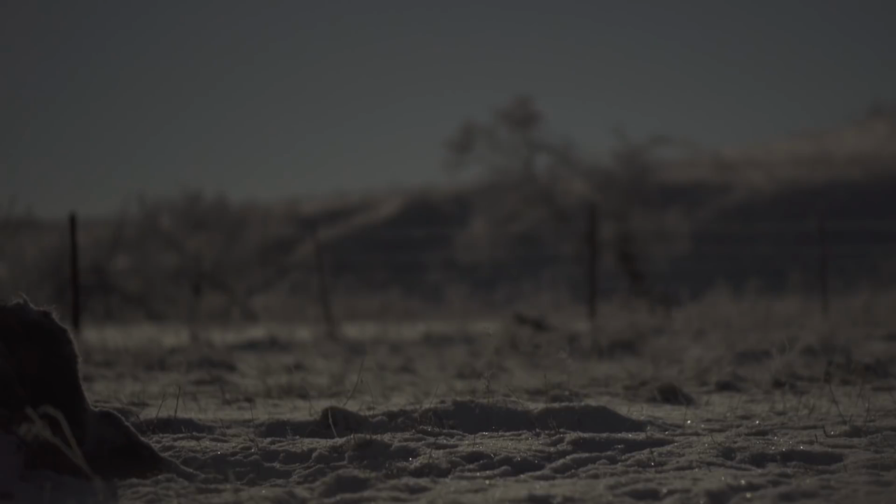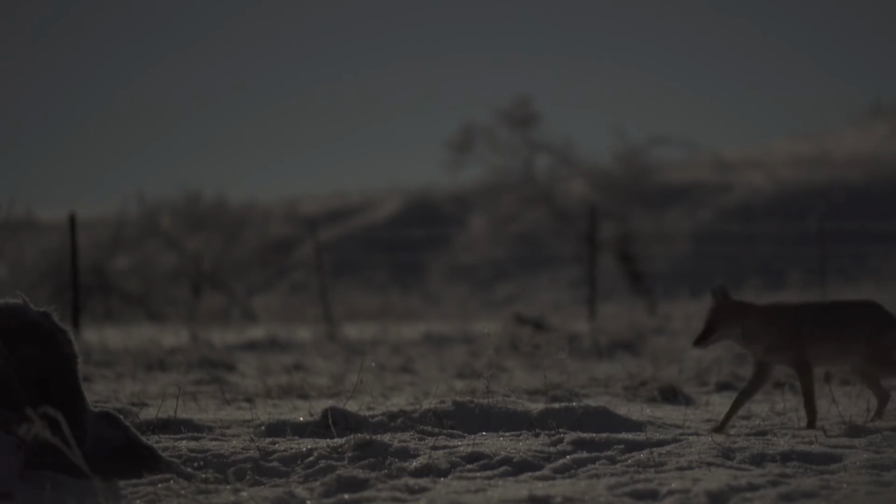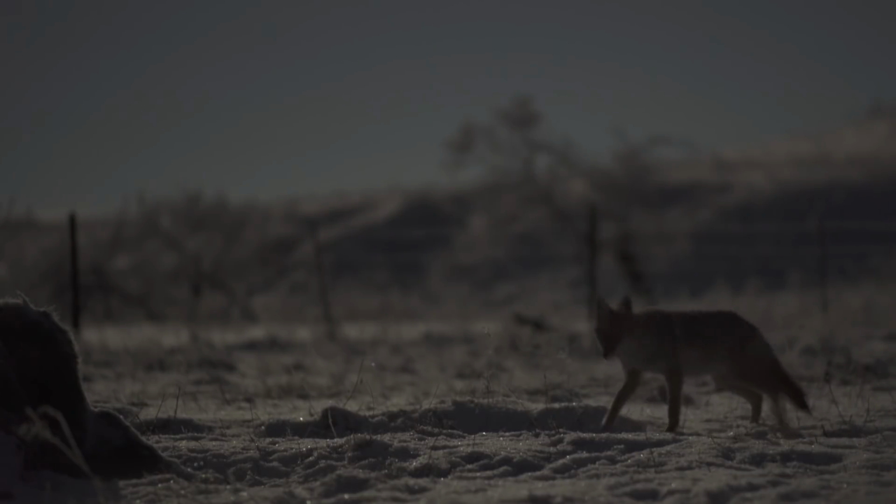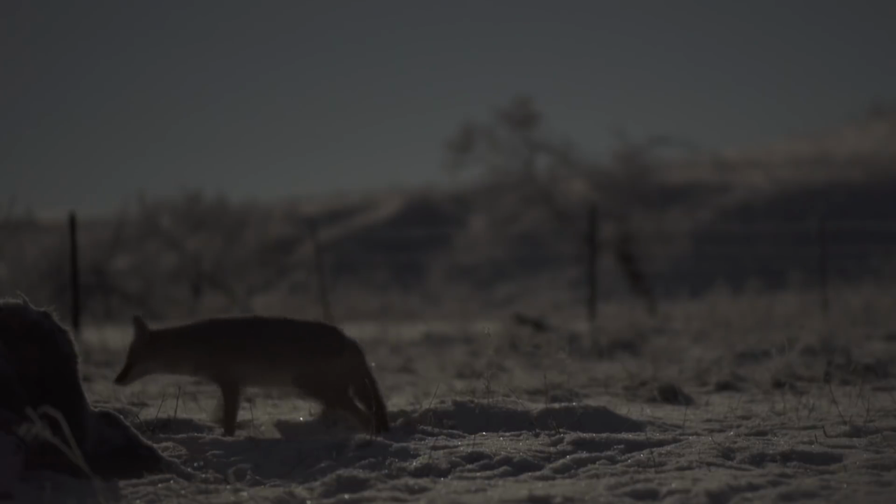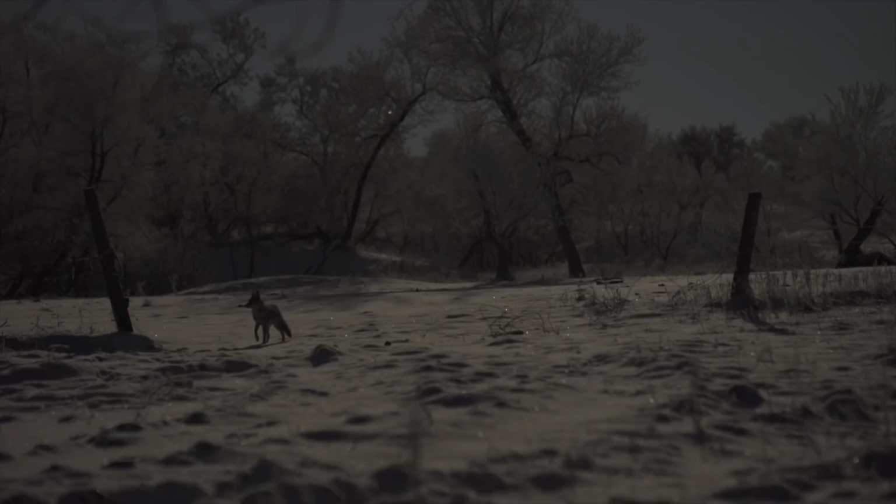South Dakota, a modern-day no man's land. Population, way less than Texas. It's a place where at night, a coyote is free to come and go as he pleases, to and from farm to farm, just looking for his next meal. And with no one in sight, can live out his life in blissful, sweet harmony with nature.